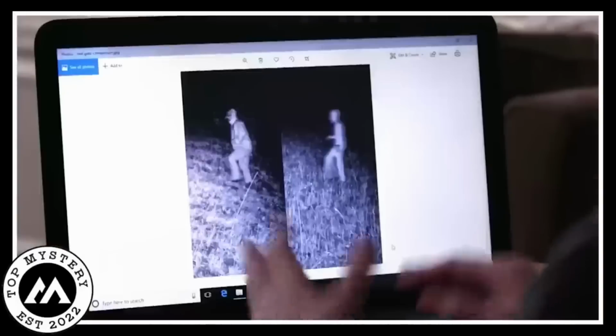Because it looks like a human, I'm going to conclude that it's a human.